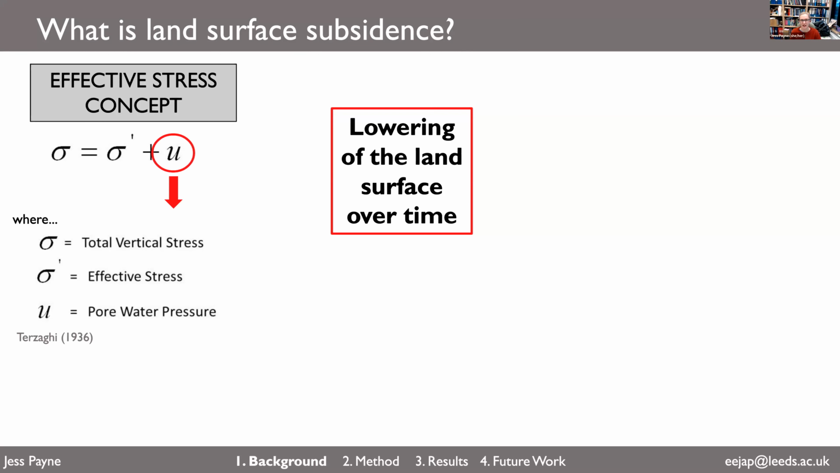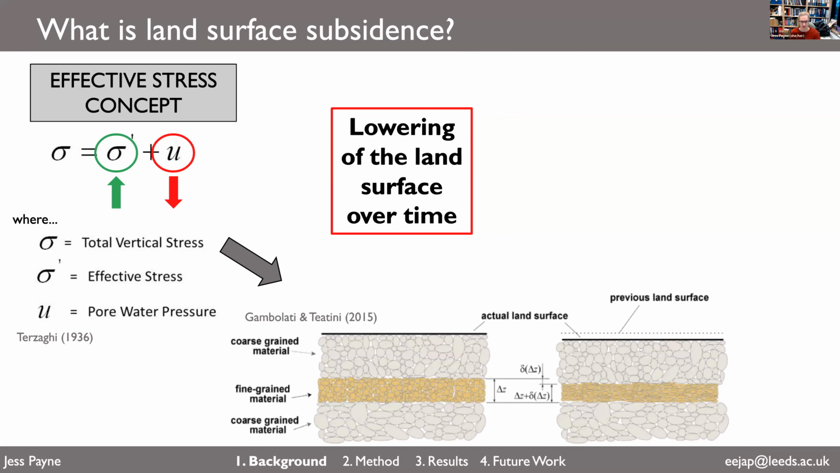So the effective stress is the load taken up by the sedimentary grains themselves, and then the pore water between those sedimentary grains does take up some of that load as well. But when you remove that pore water pressure, reduce it, it must mean if the load is the same, the effective stress increases. So the load taken up by the sediments goes up, which means over time, if you look at these yellow grains, one, the pore spaces between the sedimentary grains must sort of compress and squish. And also sometimes the sedimentary grains themselves can also deform and the sediment consolidates somewhat permanently.